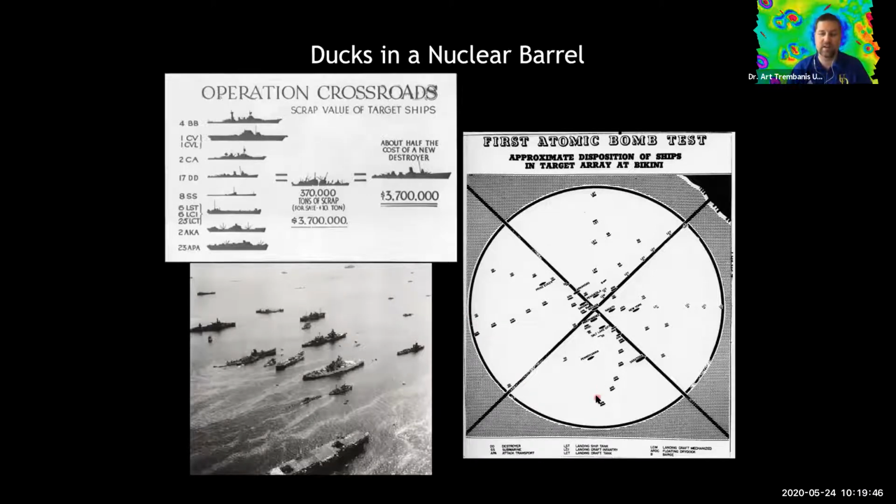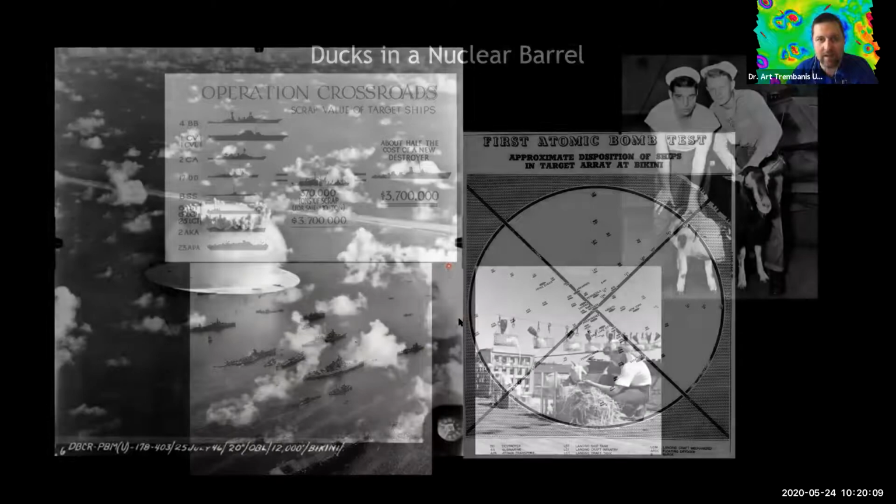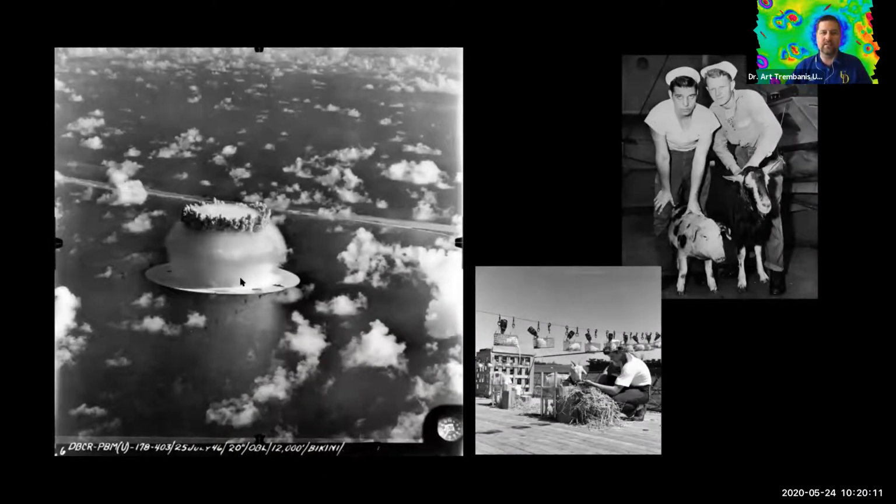Again, this was not just done willy-nilly. They had very precise arrangements. They wanted to look at ships of the same types at different distances from the blast. They had to make the case for why they were just blowing these up, and then they said, well, these are basically scrap metal anyways. This is a picture of the Able test.